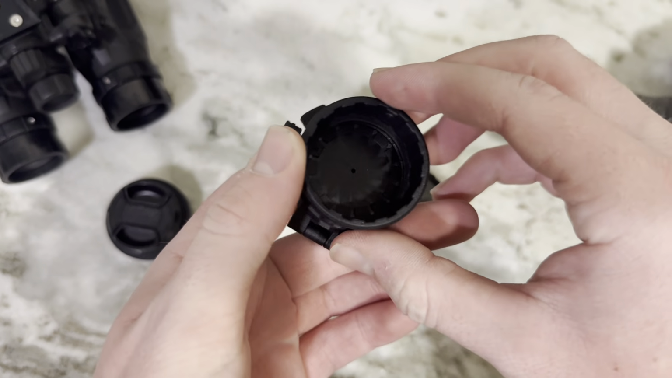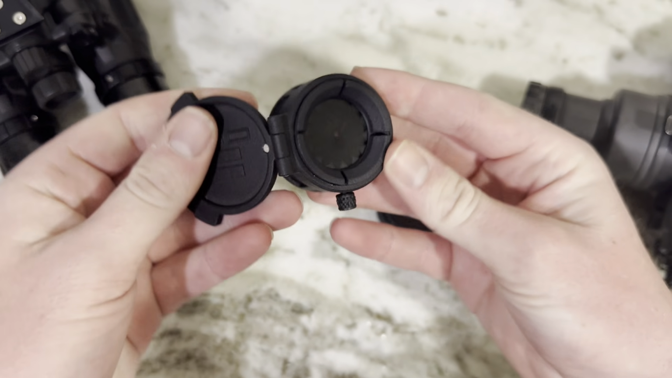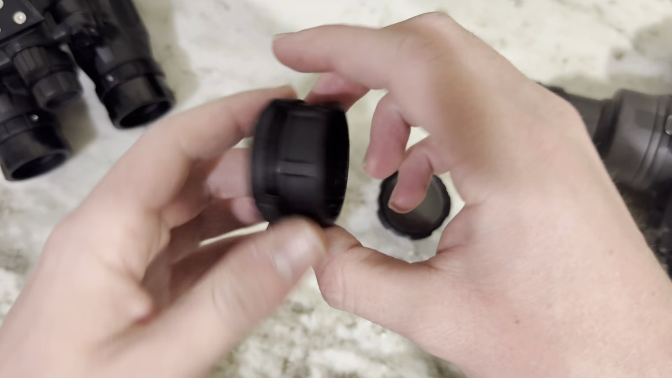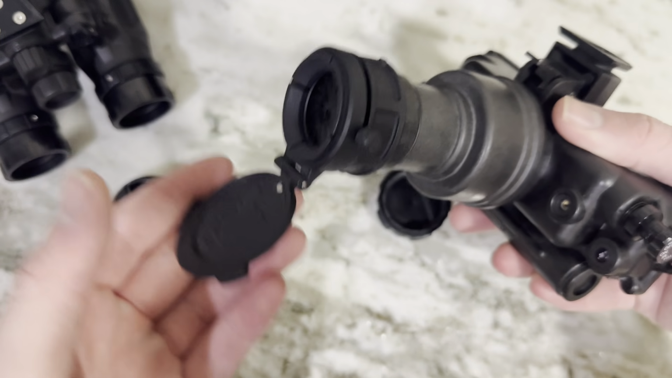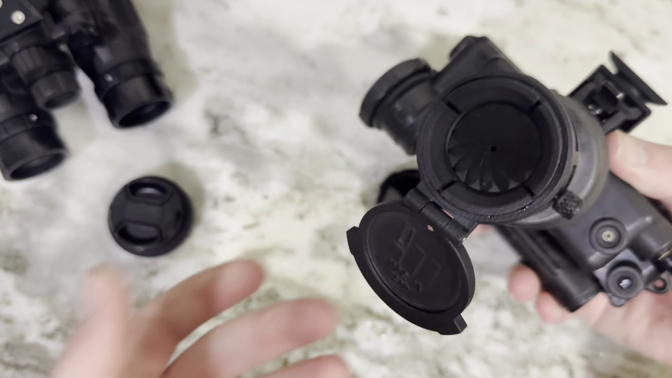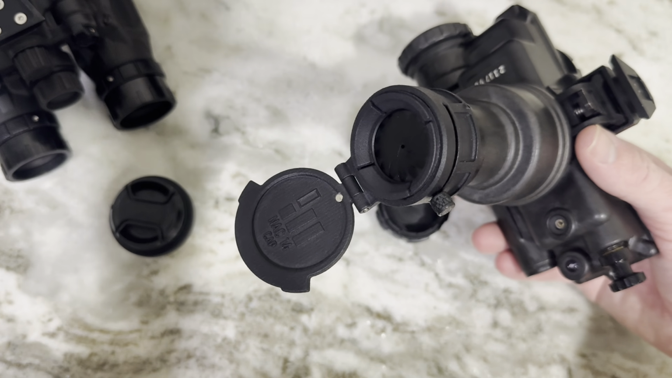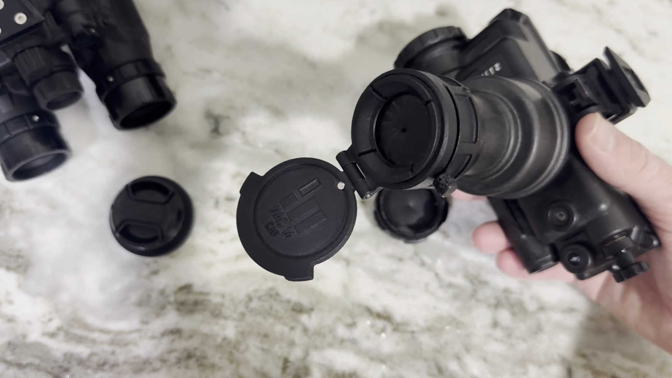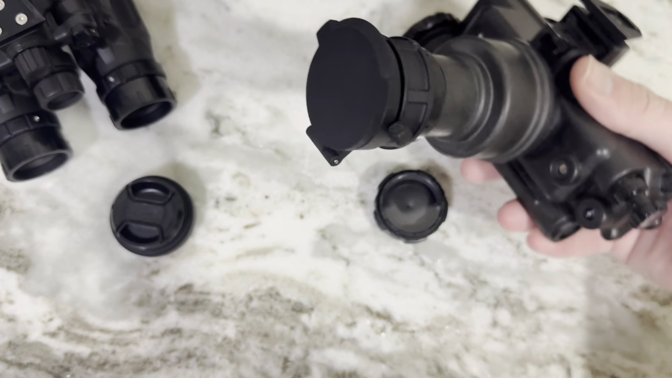This one is called, I think, the NAC 14. I don't even know if they make these anymore. There's a small batch of them done. This is a traditional over-the-top friction fit day cap and iris system. These are kind of cool. They're MJF printed. I think they came from Korea. I got mine used, but I don't even know if you can find them anywhere. They're really nice though.